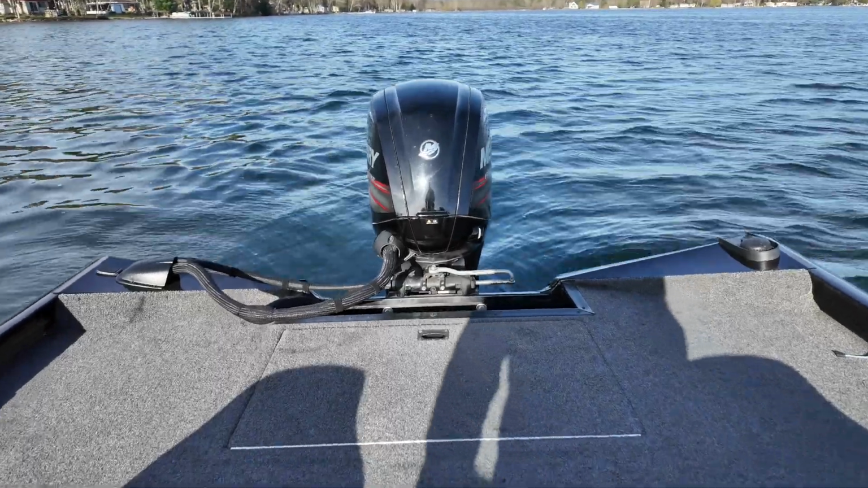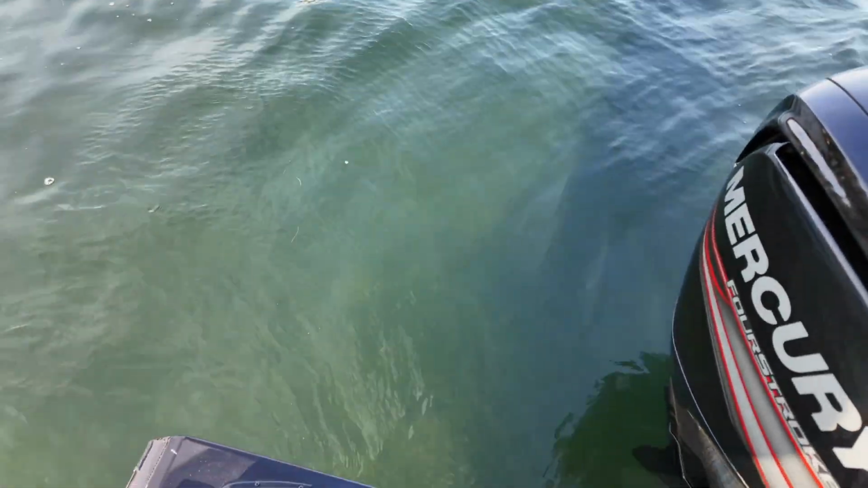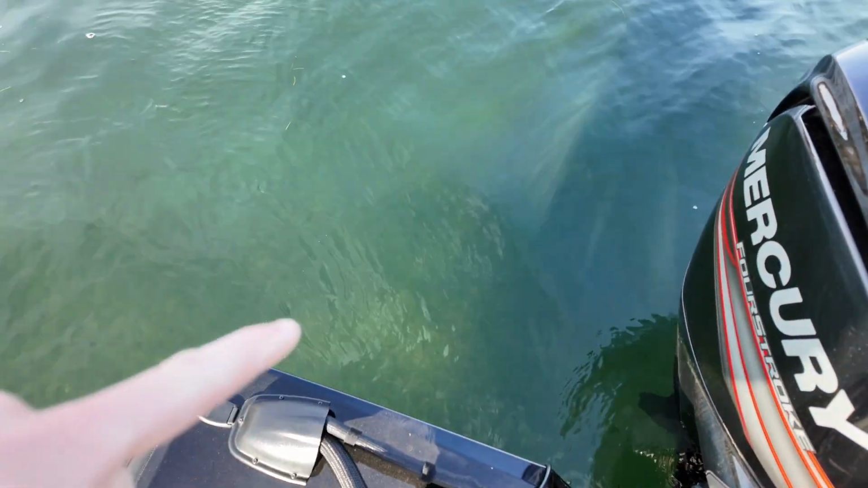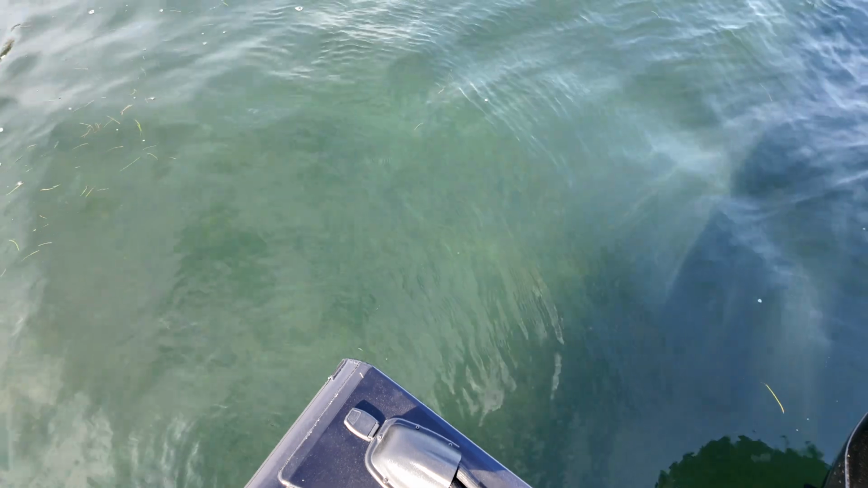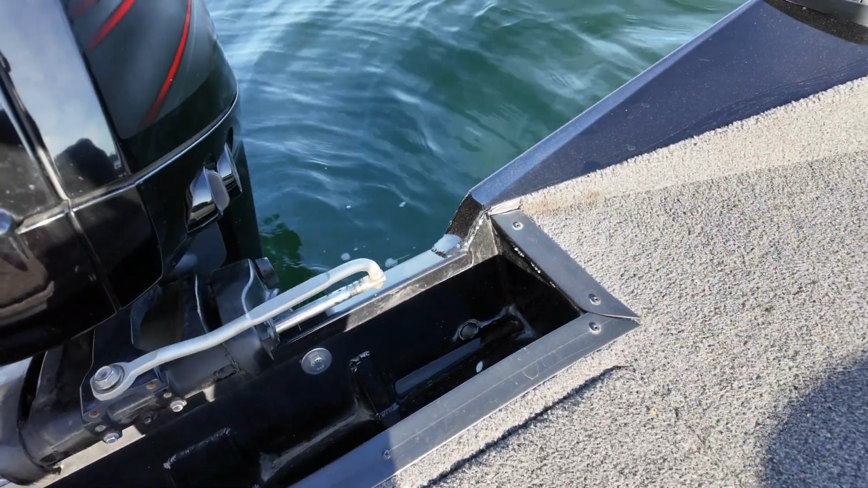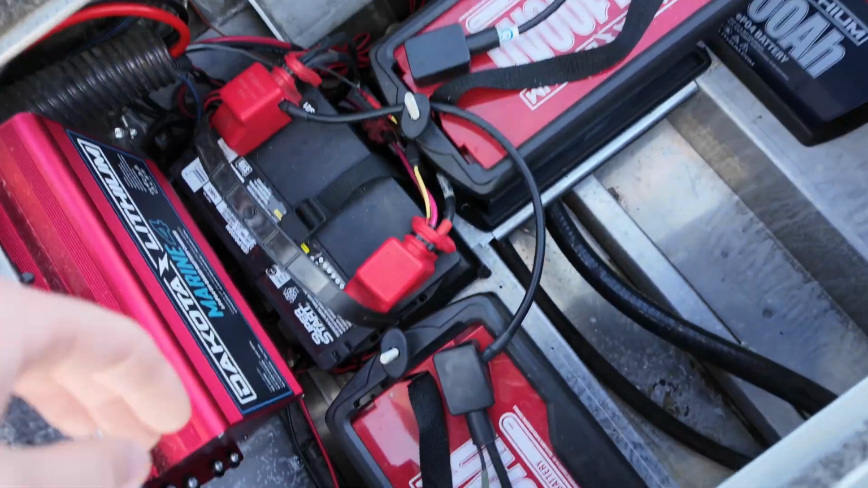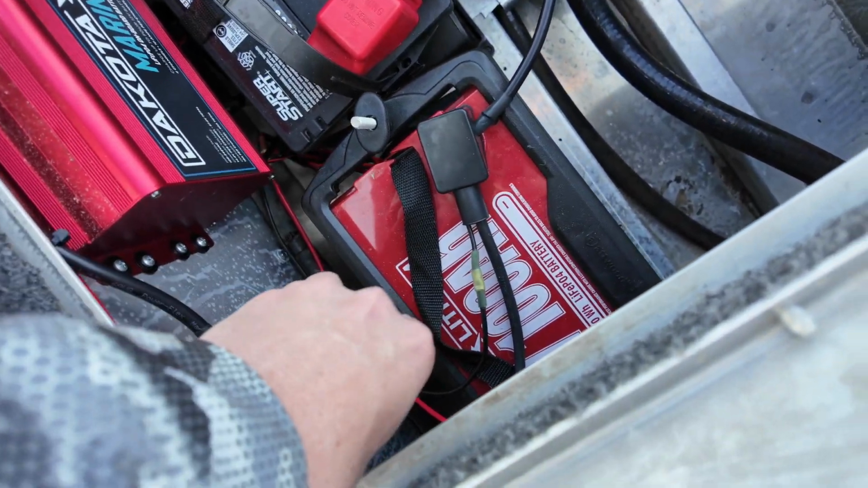All right, so first step is turning your electronics on. I don't know if you guys can see that down there, but that's the bottom. We're in like 6 feet, so it's gonna be real fun fishing today, because it's clear. Step one is turn your batteries on.